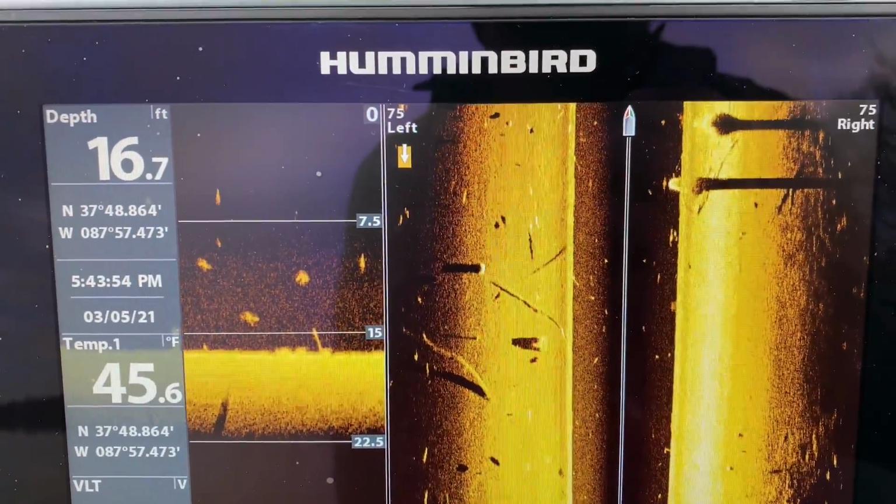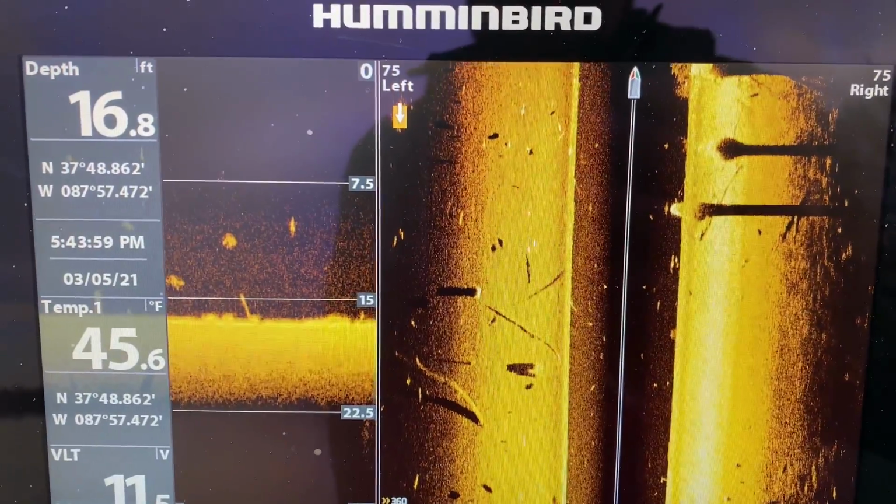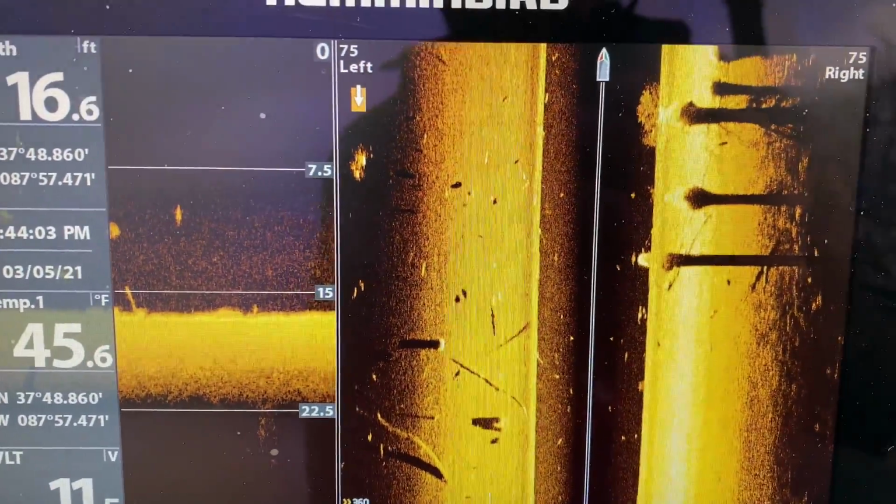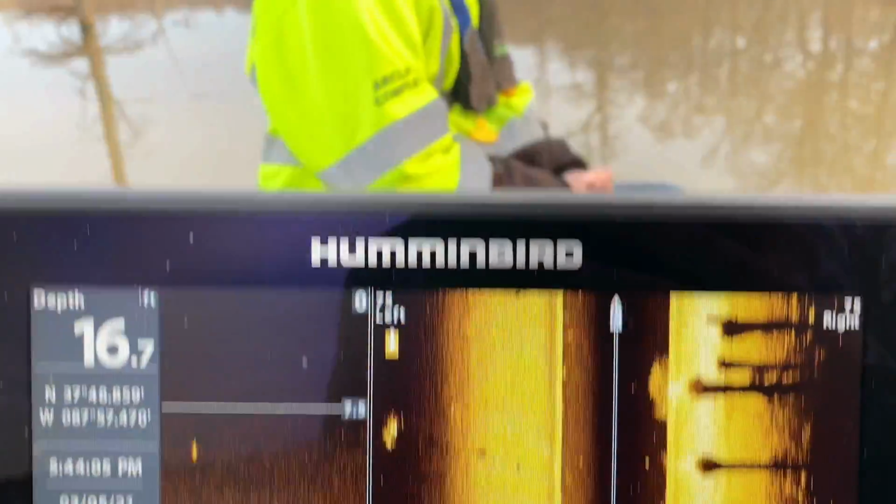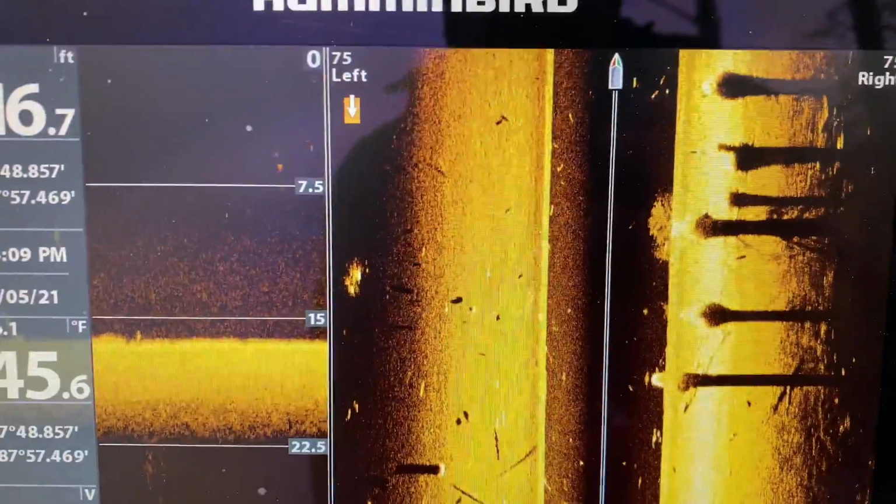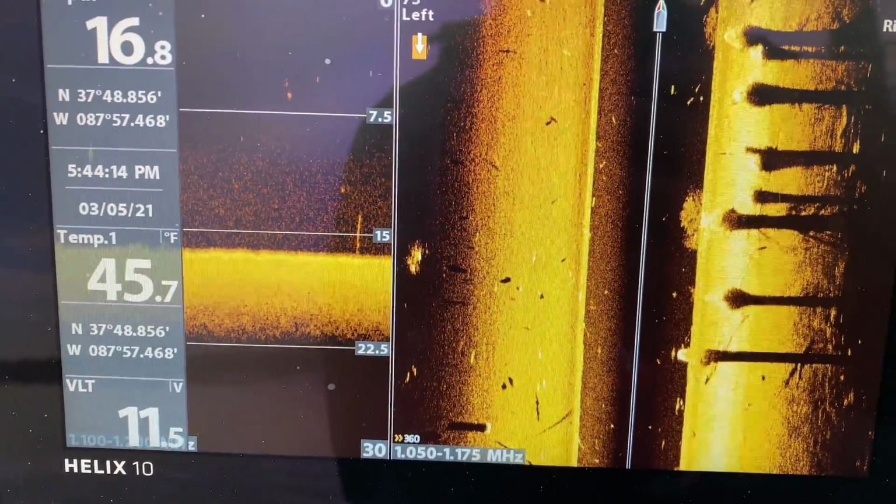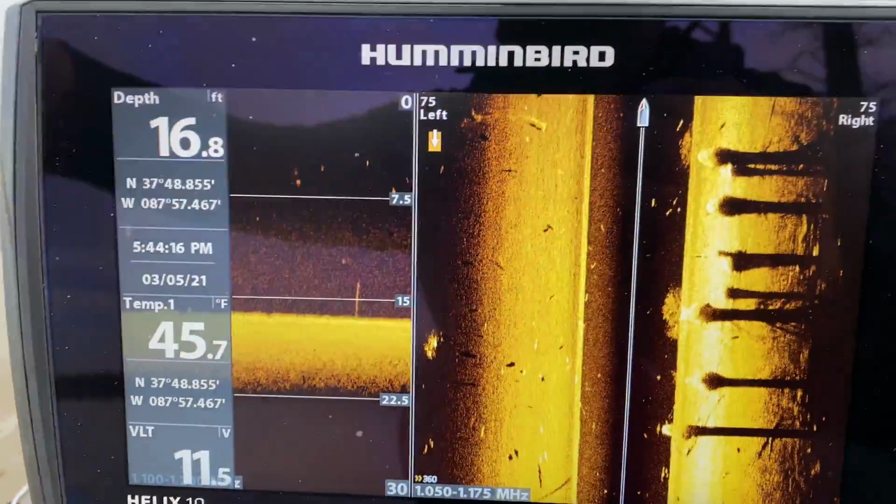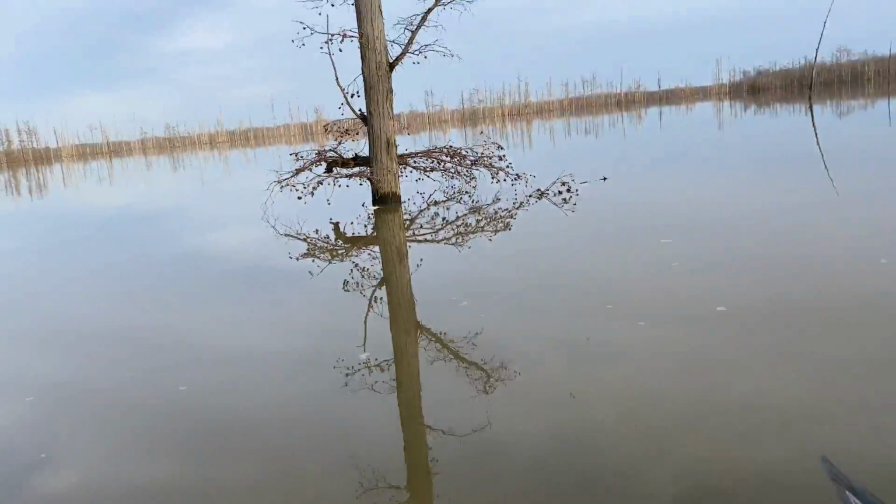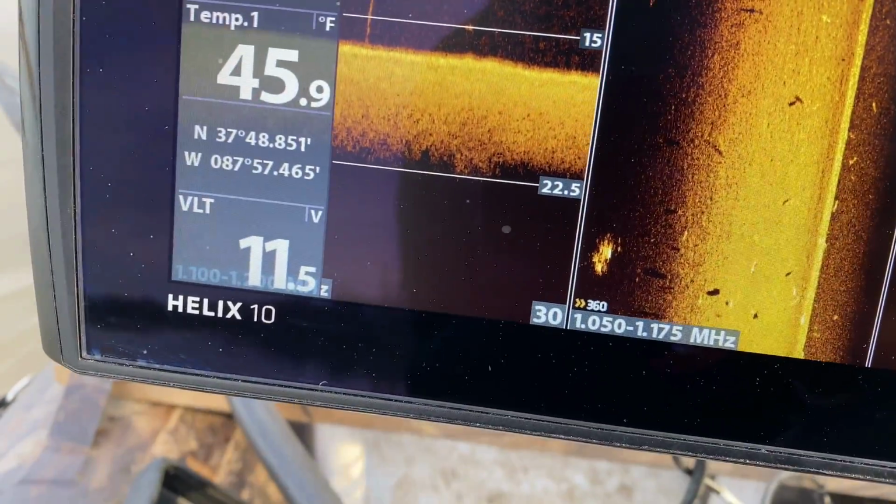So check this off the list and go on to the next one. What do you think? Yeah? Yeah, I think so. There's a lot of trees. Hey, look. A dead fish. See it? Nah, I'm not going to show you. Damn, is that a catfish?